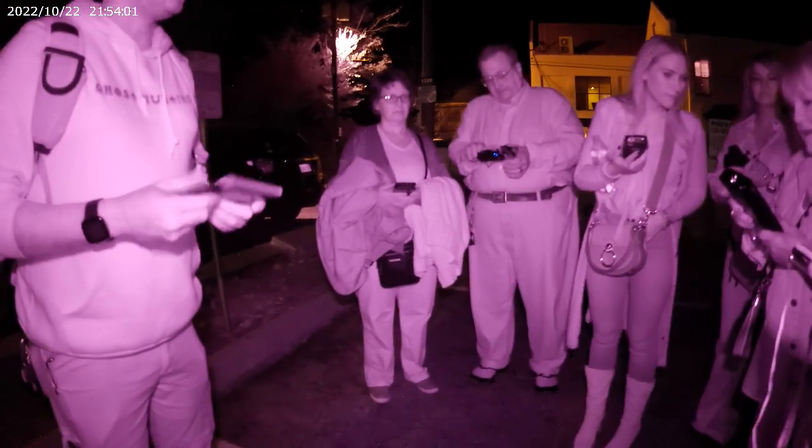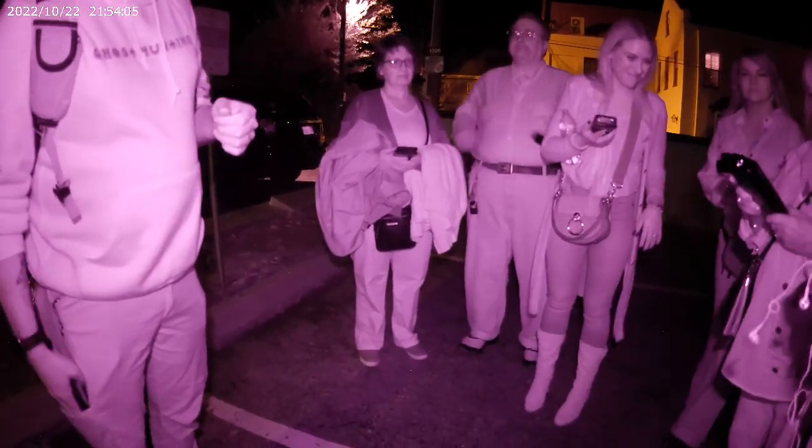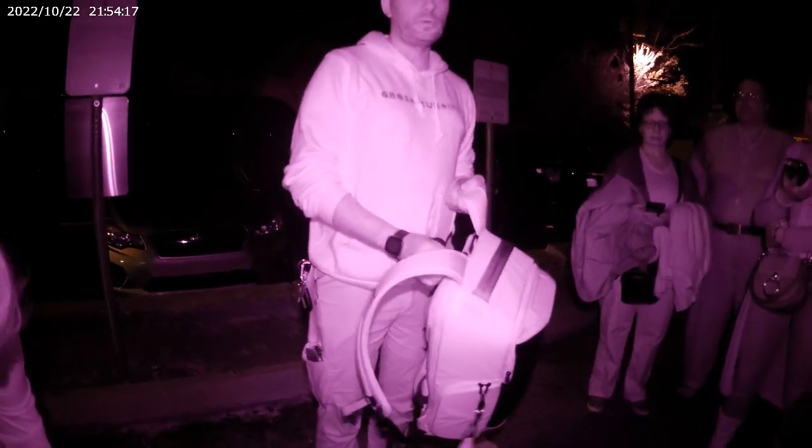So the first thing I like to do is explain the EMF. So mute it, please. That's the only button. You'll find it. You got to click it. There you go. So I like to explain the devices that Sarah and Kristen have. So again, it's measuring electricity in the air. We're in a space where there's no electricity, but I like to give you a point of reference so you know what we're dealing with here.